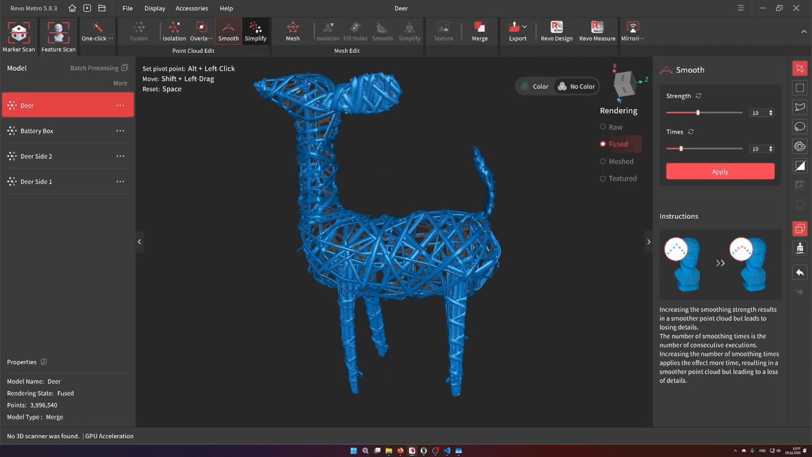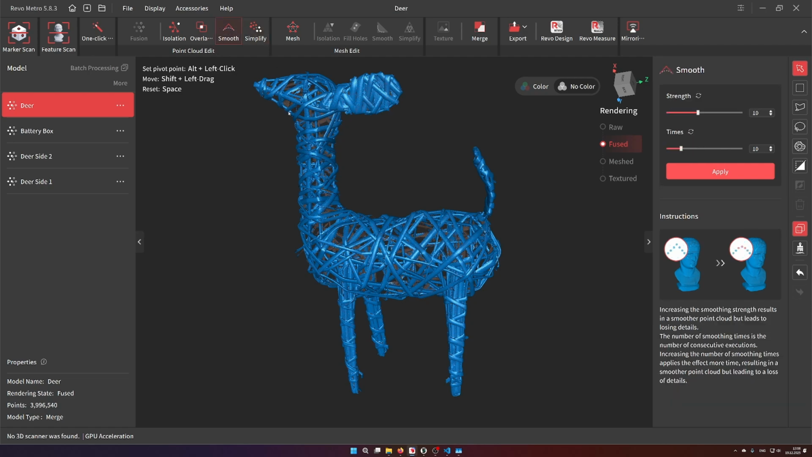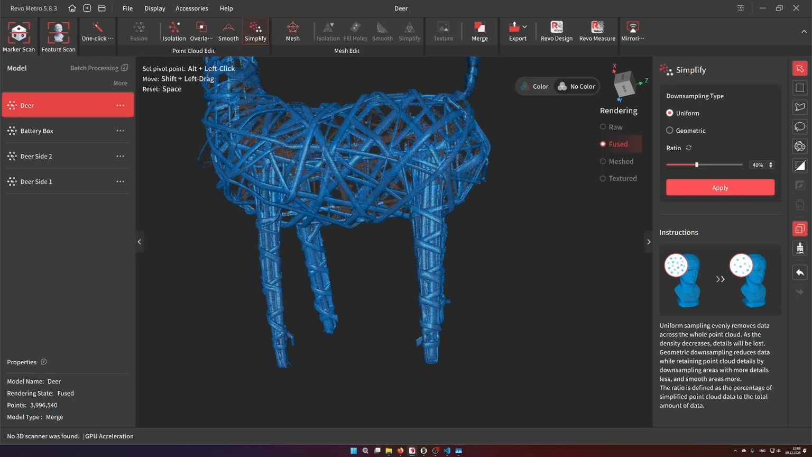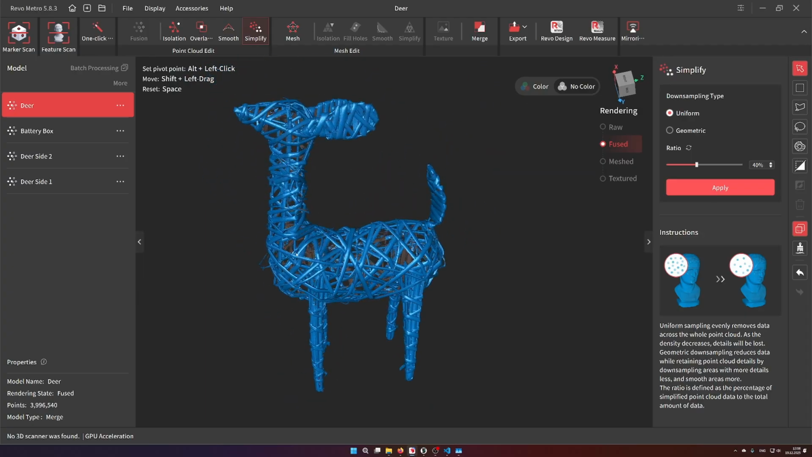There would also be the possibility to smooth the model or to simplify the scan data or the point cloud data. Smoothing can be done if you have very rough surfaces, but it doesn't seem to be necessary here. And the simplification step, I normally don't perform on the point cloud at all. If I do simplification, we can later do it with the mesh itself.